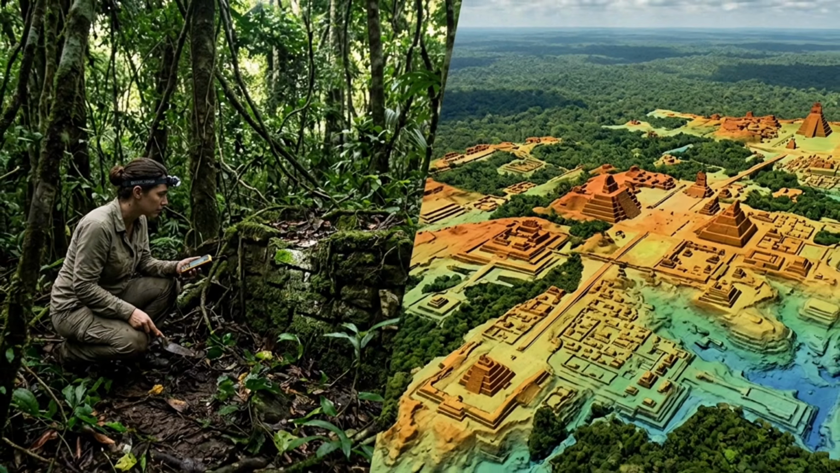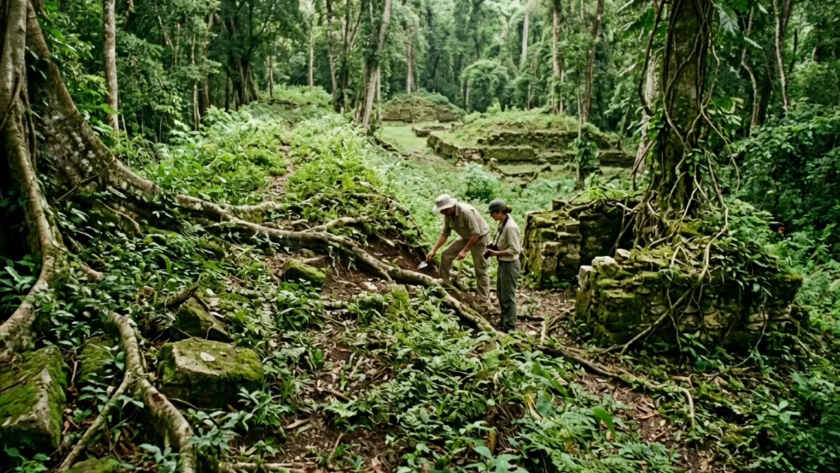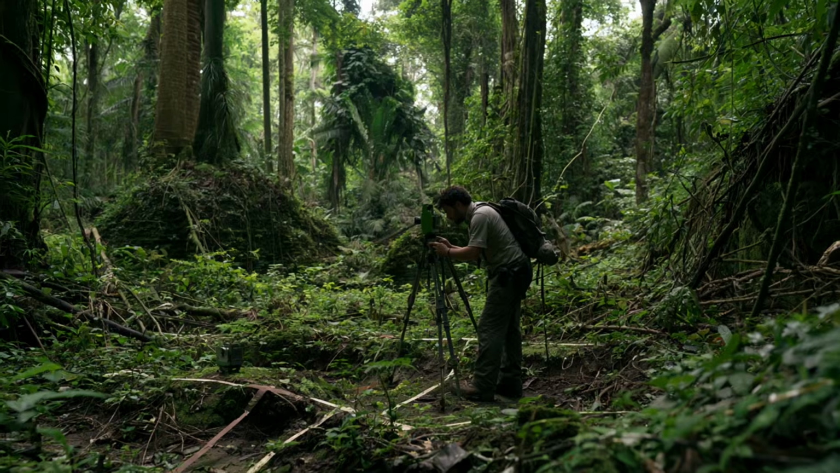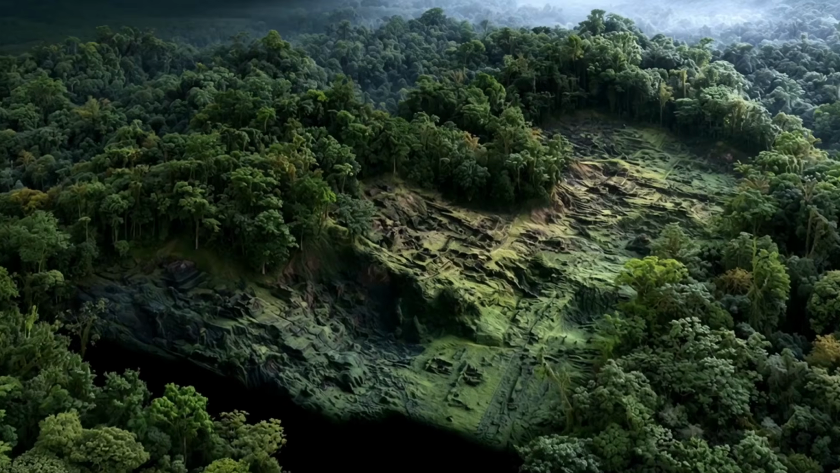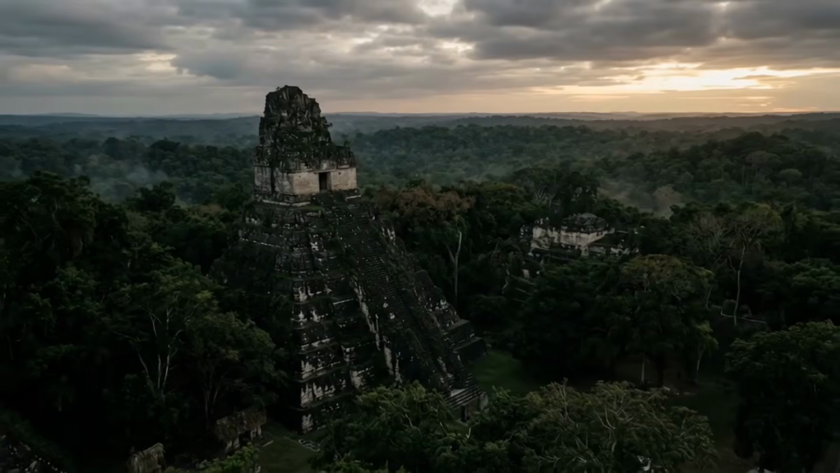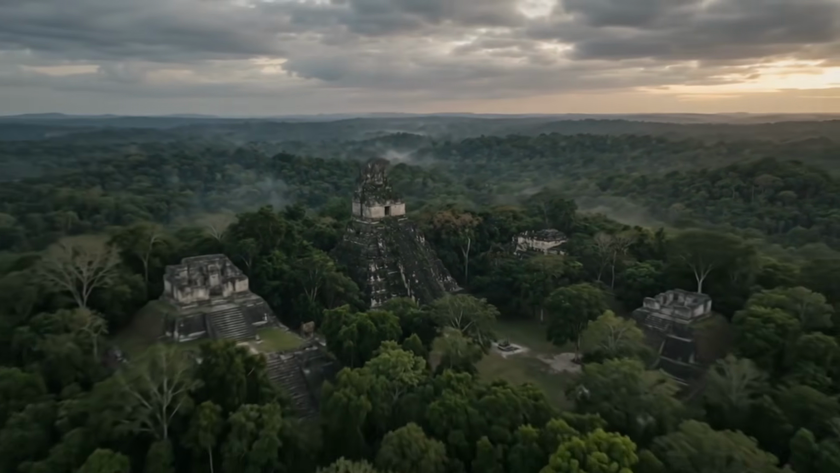What changed was our ability to see the physical scale and organization of ancient landscapes that centuries of vegetation had made almost impossible to map. And once we could see them, another question became harder to ignore. What happened to these places?